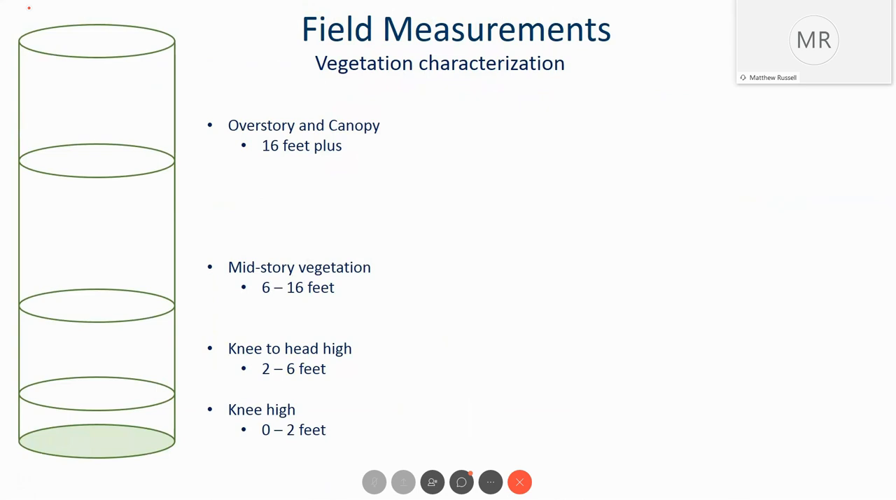So as you see here, we wanted to be able to sort out where different types of vegetation exist within that vertical column, and relate it back to the LiDAR data. So of course, overstory and canopy, which is where the predominant returns exist, because that's what the sensor sees.